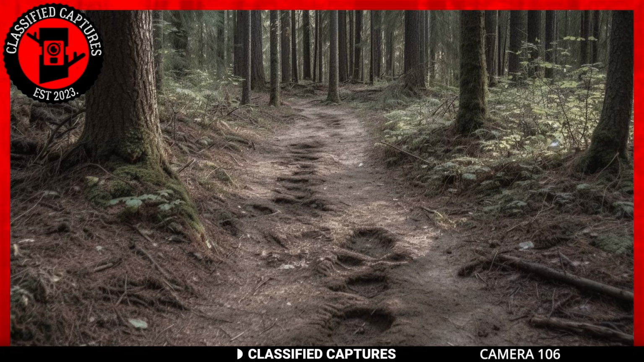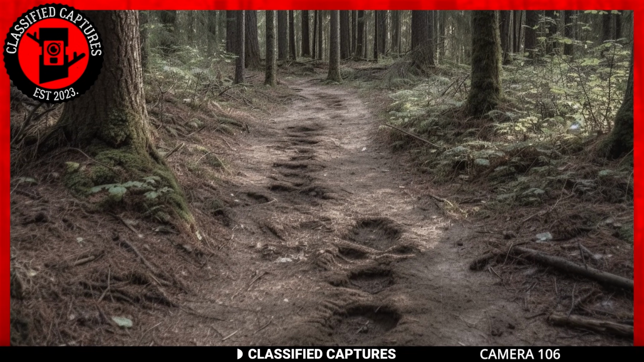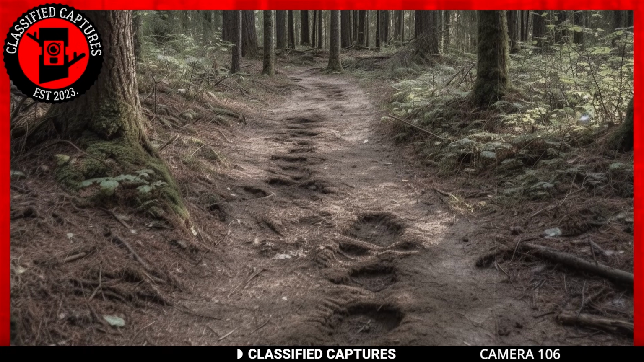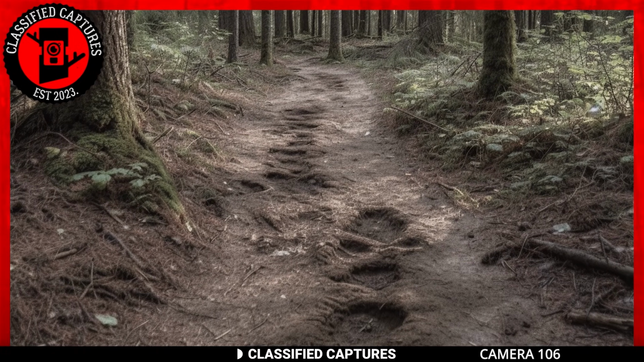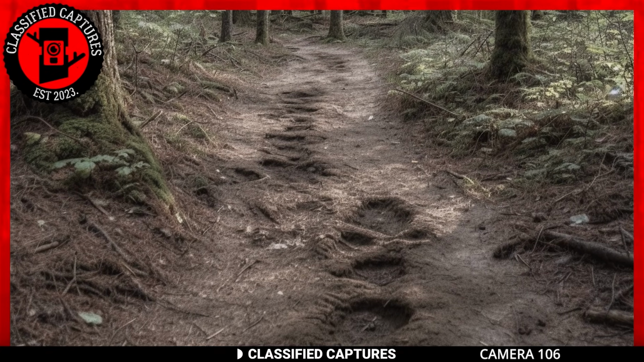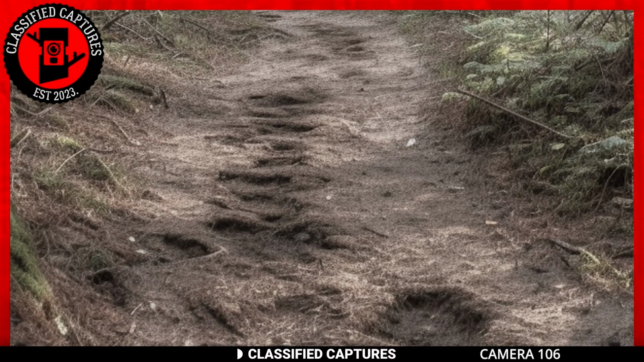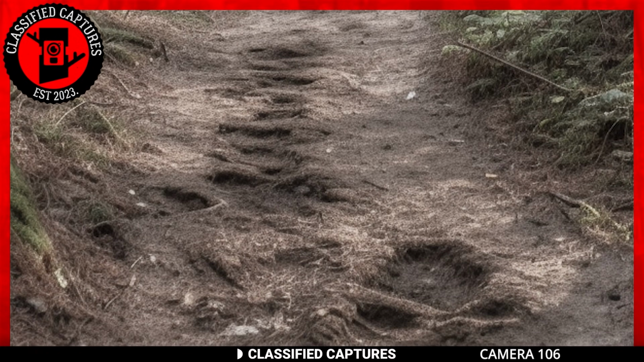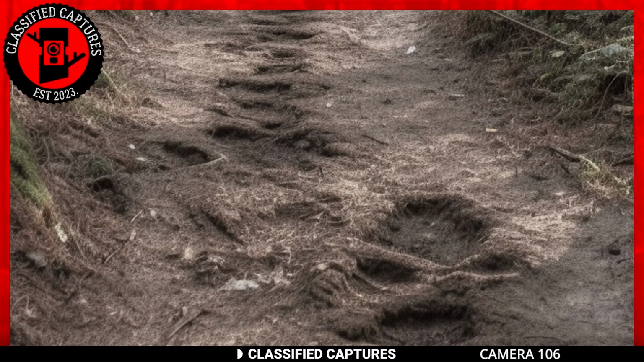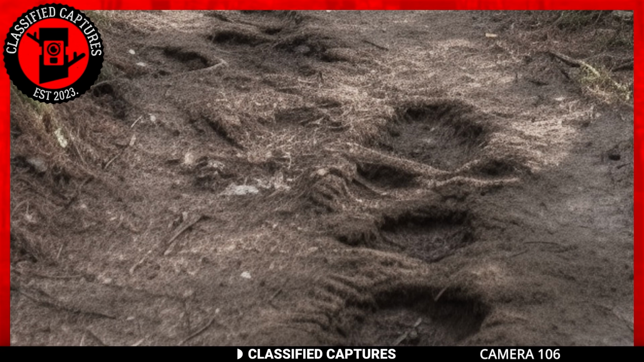Deep within a remote forest where nature's secrets whisper among the trees, a captivating discovery awaits. Behold, mysterious footprints etched into the earth, as if a creature of myth and legend once graced this sacred ground. The soil tells its tale, revealing that the imprints were made when the ground was damp, now dried up in the passage of time. As I ponder the origin of these enigmatic tracks, a sense of wonder takes hold.